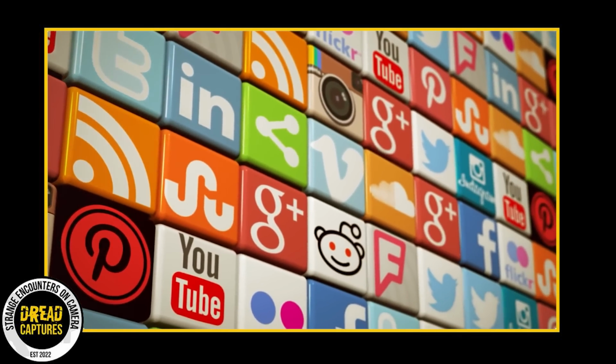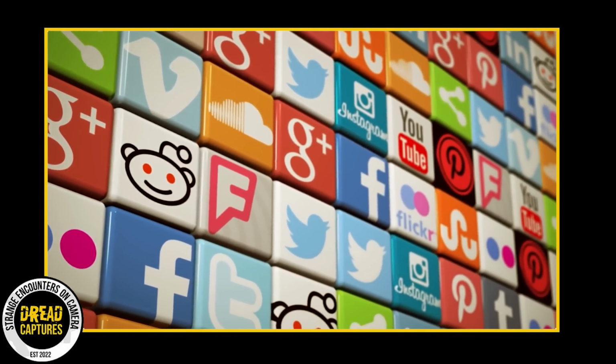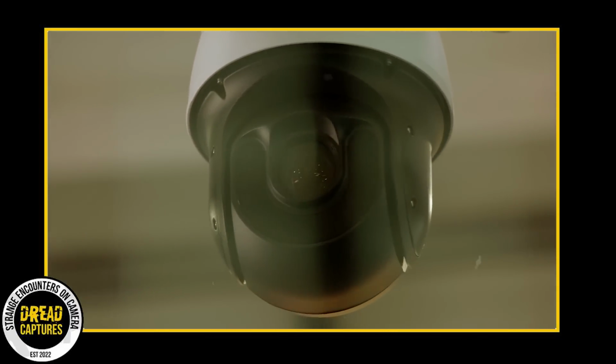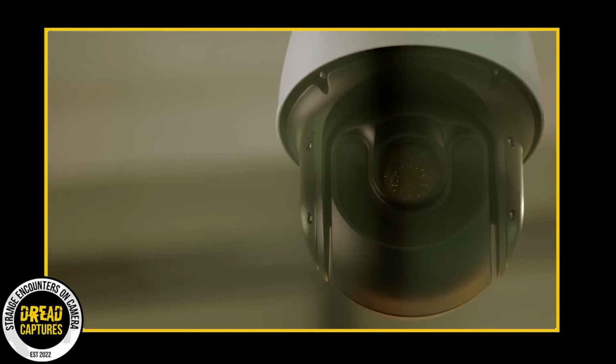This next video has been making the rounds on social platforms, and it's one you've got to see to believe. It was captured by a security camera right inside the mayor's office in Armenia, Colombia. Now, as you watch this video, pay close attention to the security guard. This guy is not messing around. He's using his flashlight to scan the area meticulously, leaving no stone unturned. He's obviously on high alert, doing his job to keep the place secure.